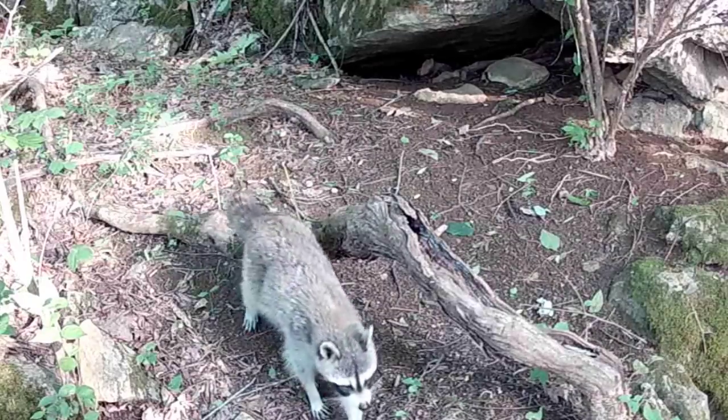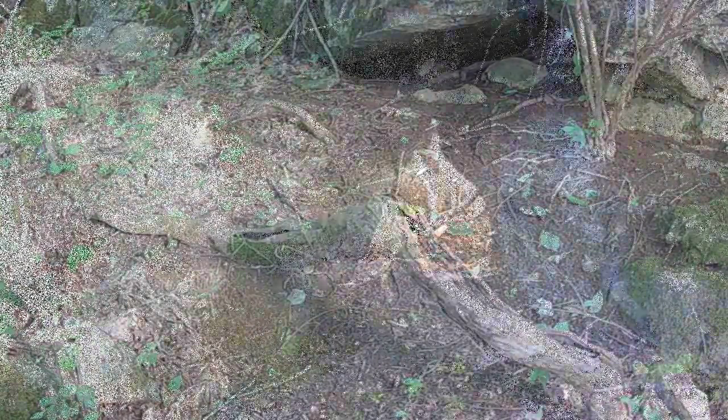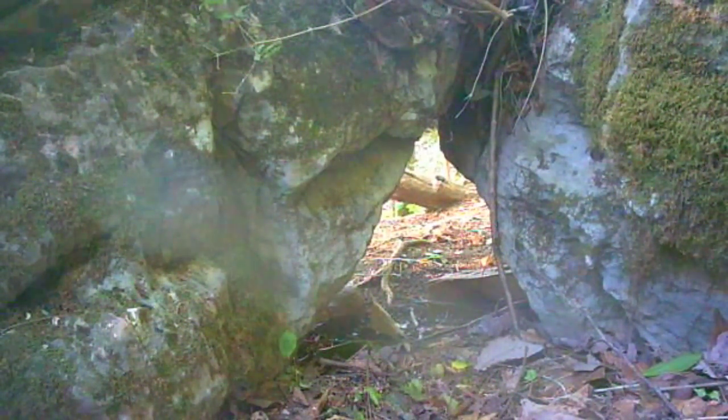But at the back door, the only picture I got is this. You can see a coon through the rock. That's all I got. Camera went dead.